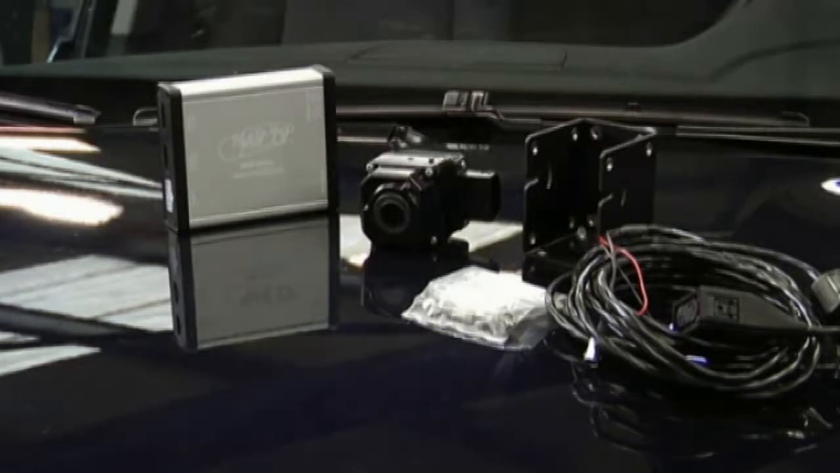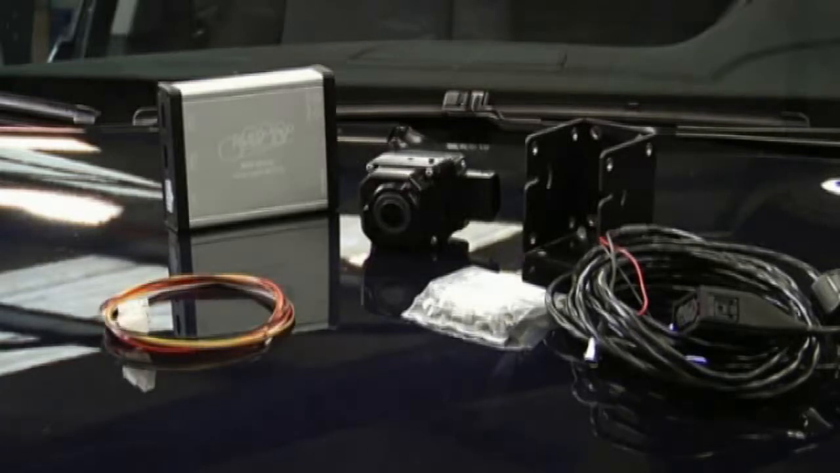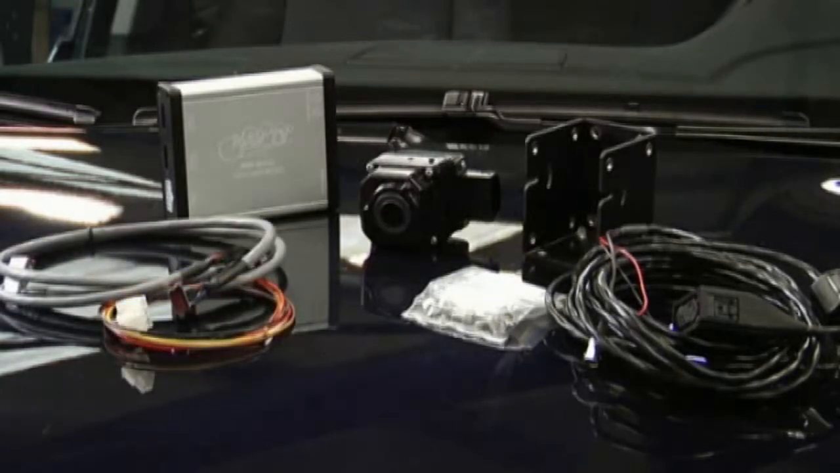The nav TV is only needed if you want to display the images of the Pathfinder on an existing multifunctional display. Also needed are power supply cables for the nav TV, an interface cable between the nav TV and the iDrive system, and a video cable to connect the Pathfinder to the nav TV.